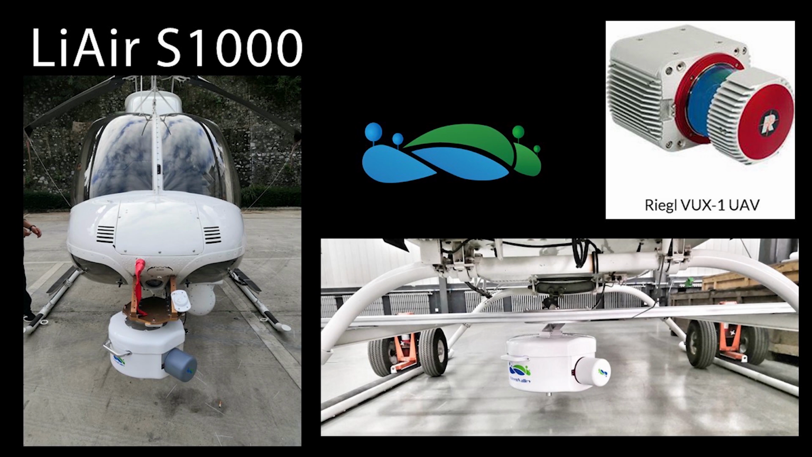The VUX-1LR is also something that will integrate into this system. So this is our LiAir S1000 series.